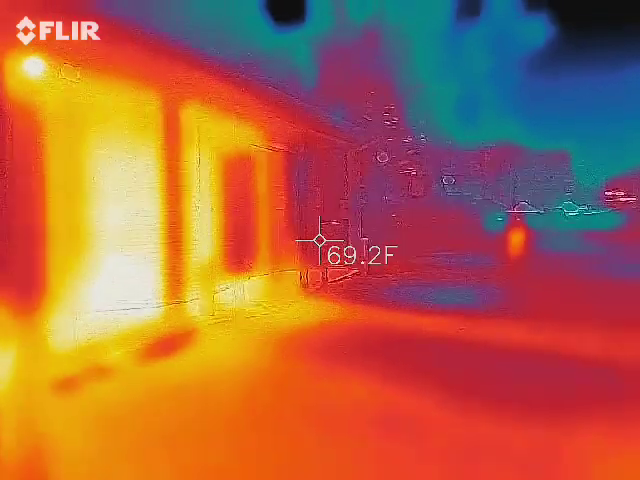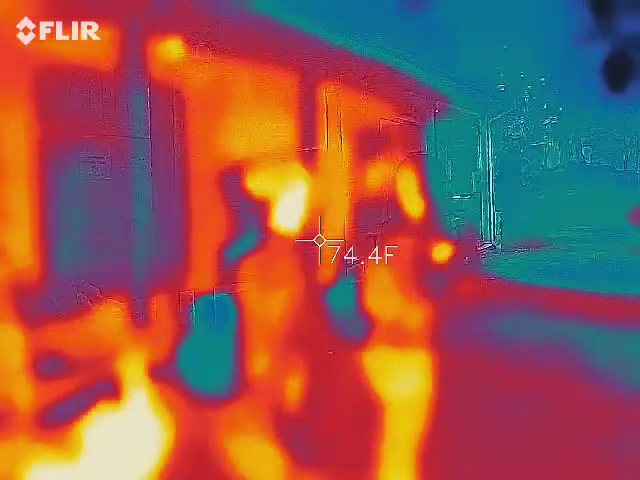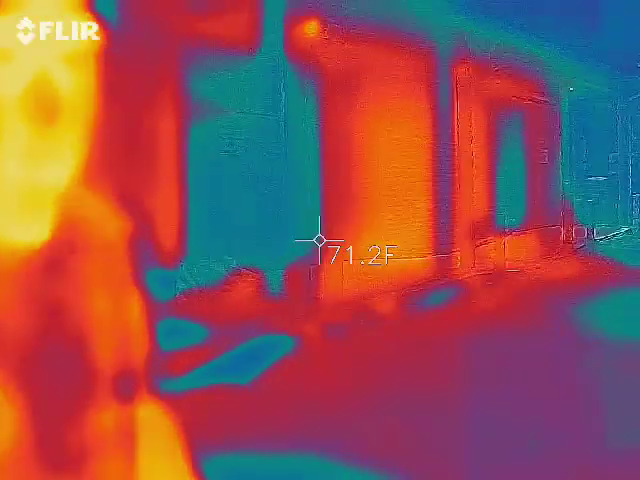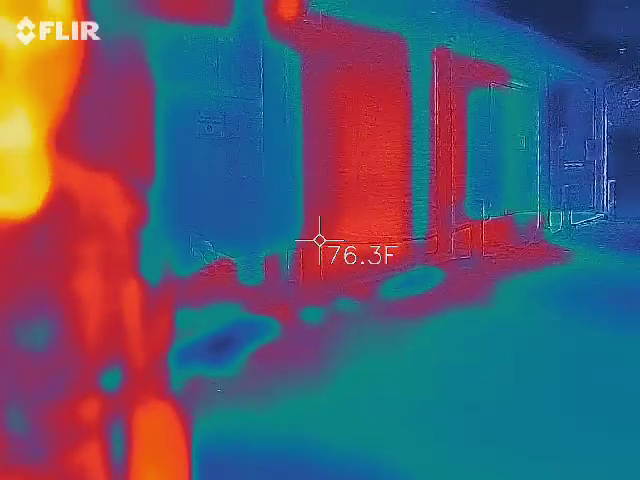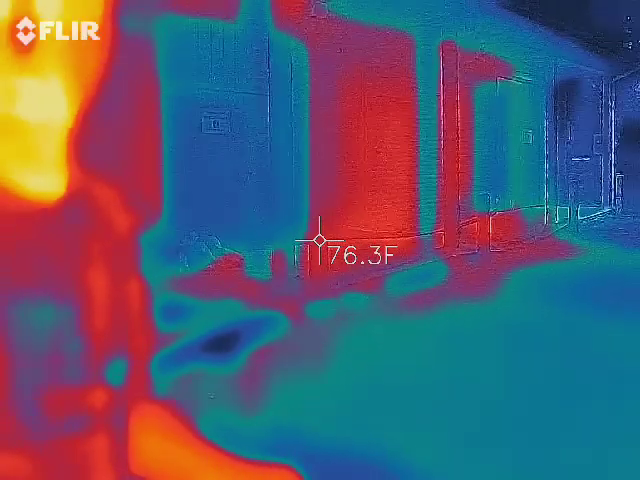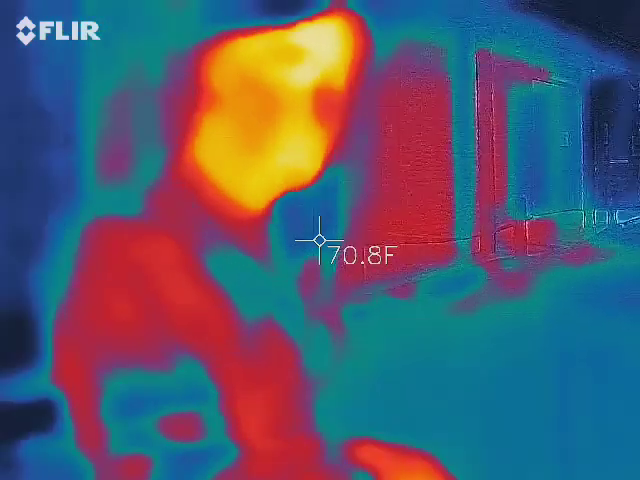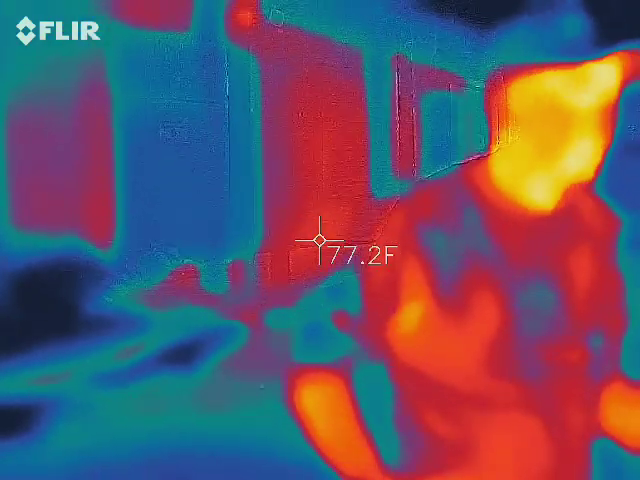All right, temperatures. What I usually tell people with the temperatures is that you want to try to keep a person in focus on the screen. It gives you a great point of reference, because a person's temperature is usually going to be higher than anything else around you. Your yellow device isn't as active. You can almost pocket it.